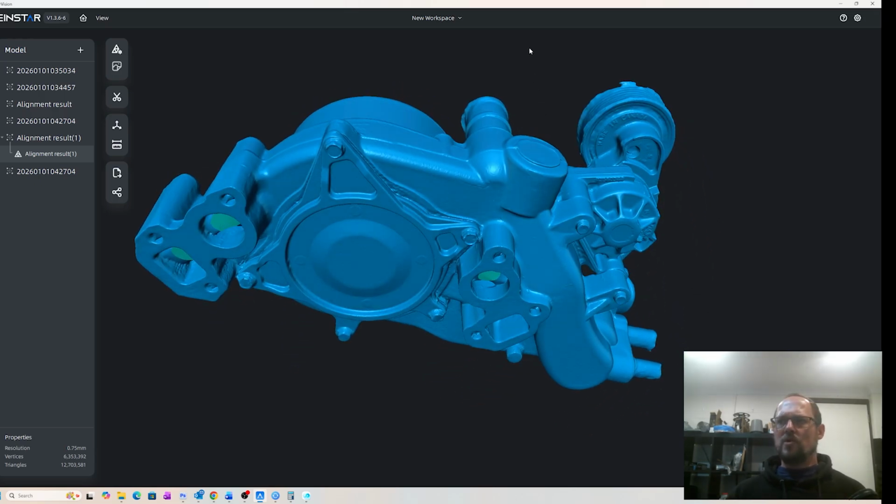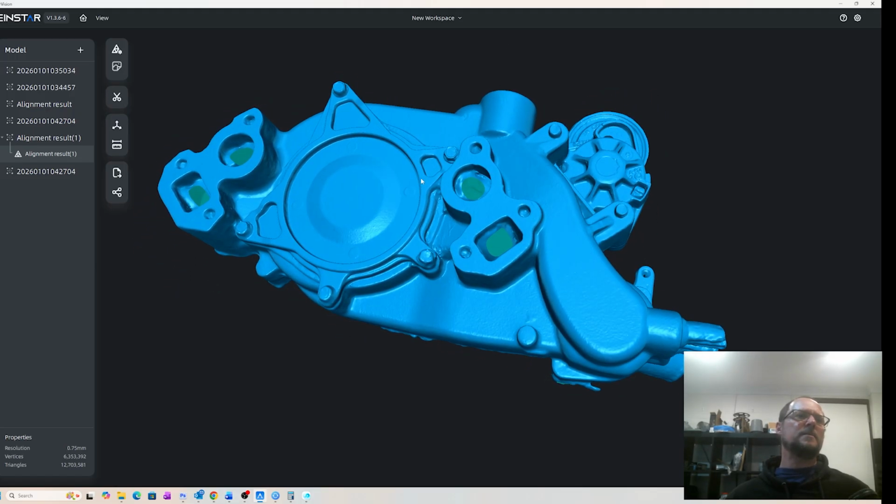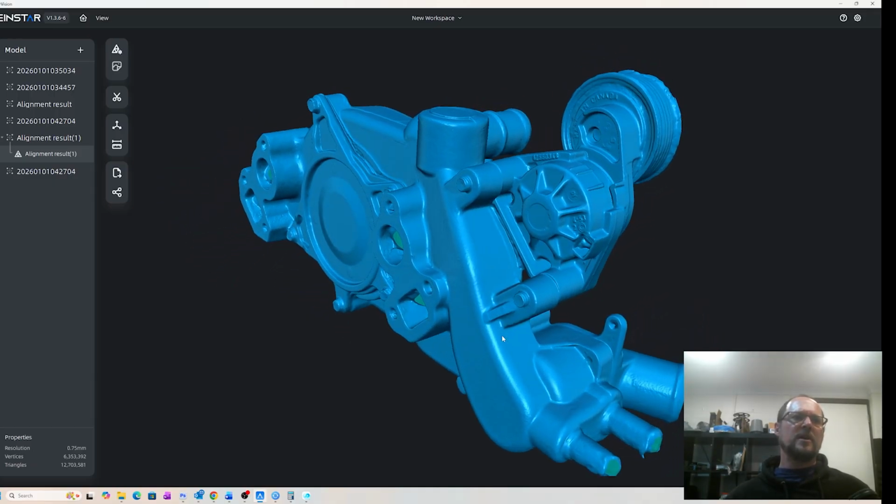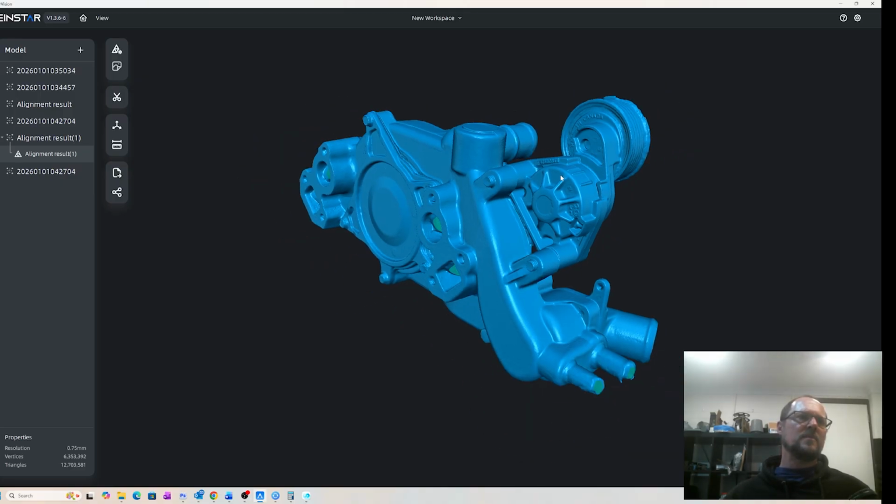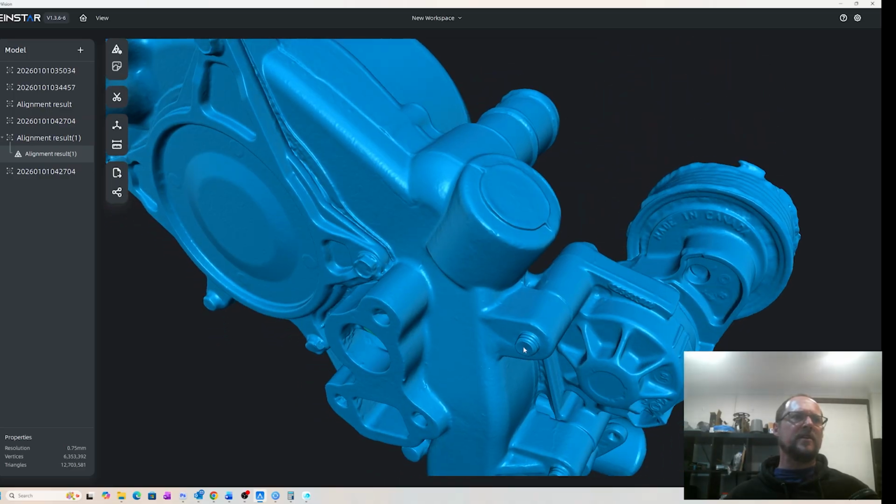In terms of use, I will say that the Einstar is a bit easier to use, particularly having the rewind function and being able to go back when the scan loses a little bit of alignment. Being able to roll the scan back is very helpful.